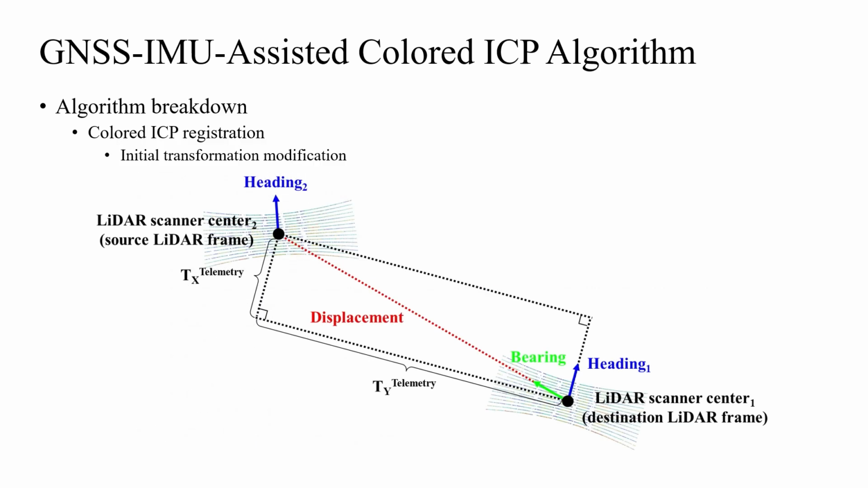This diagram shows the calculation of UAV telemetry-based TX and TY given LiDAR scanner center displacement between 2 adjacent LiDAR frames, relative bearing, and UAV headings. The difference between 2 headings and TY in the diagram are exaggerated for illustration. In actual UAV flights with straight paths, heading 1 and heading 2 are almost identical, and TY is much smaller than TX.